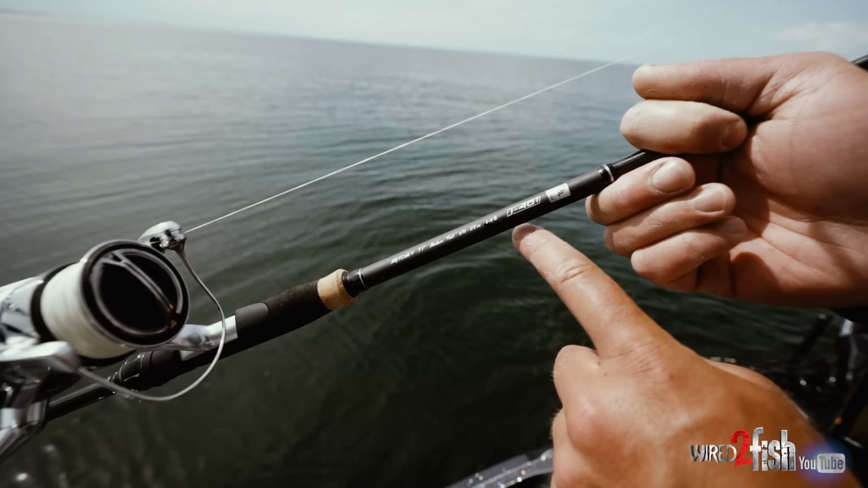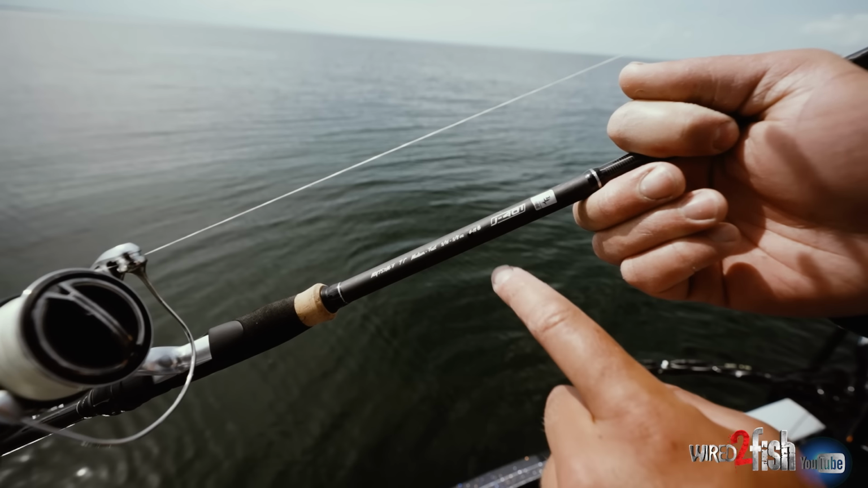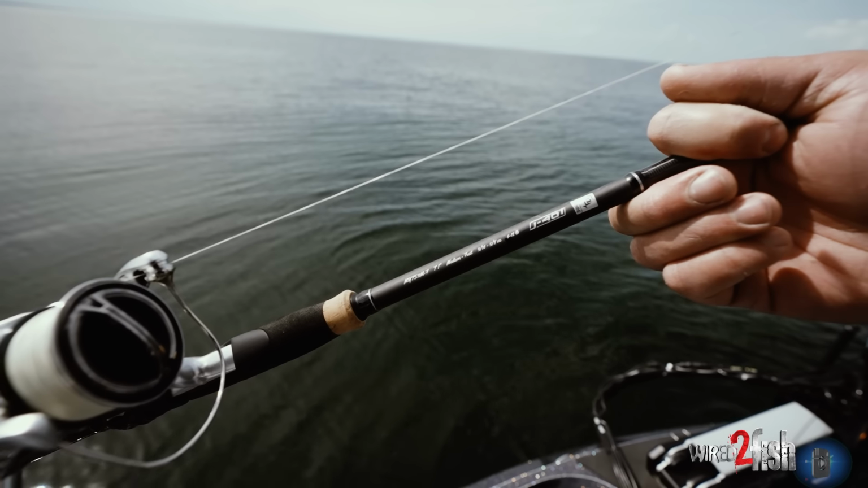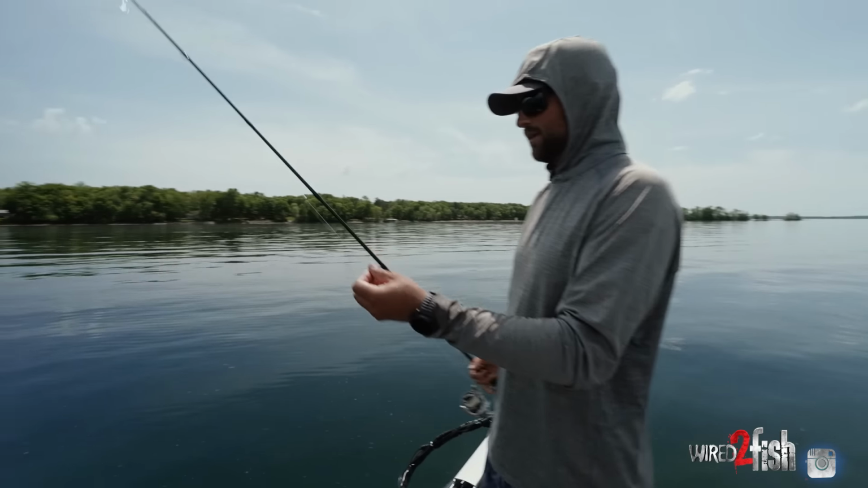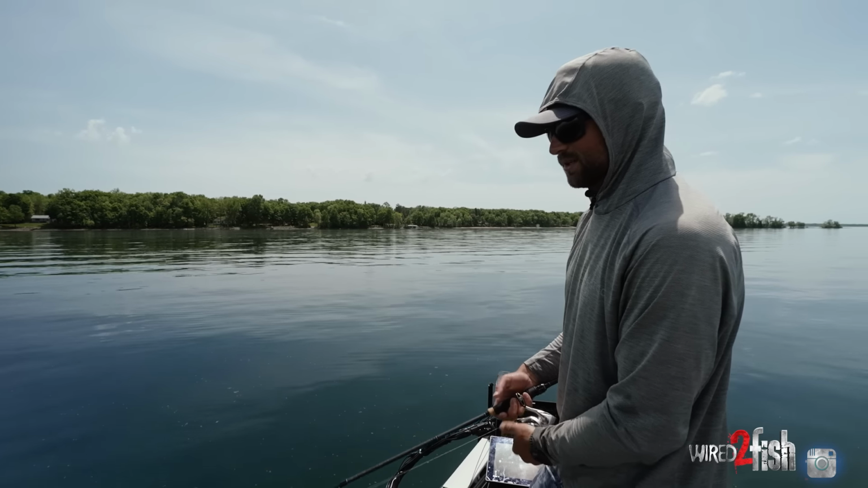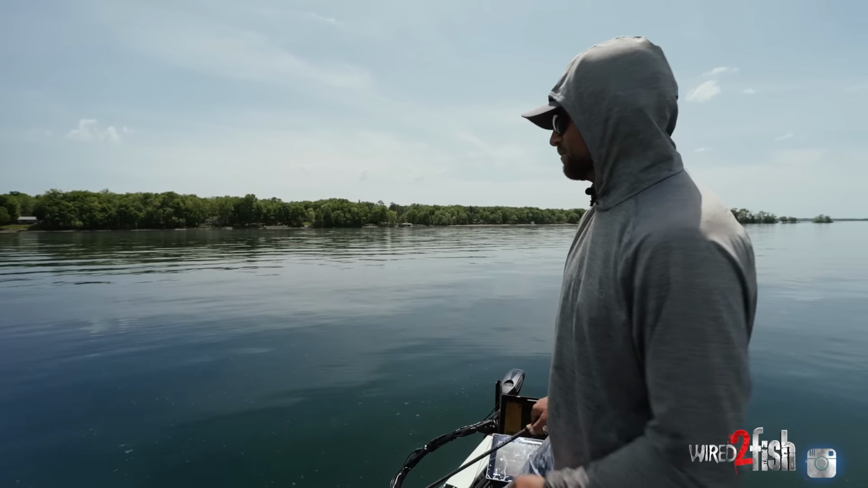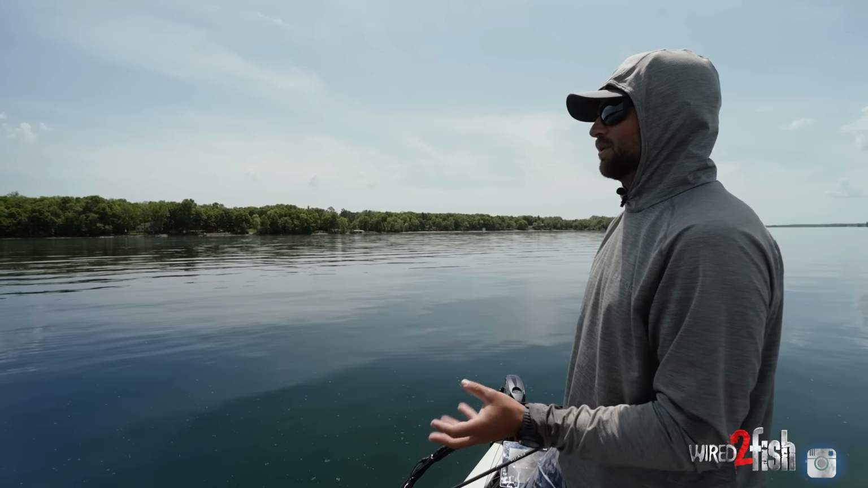Again, super versatile rod. You can throw little minnows like this on light heads. I could throw a big 1/4 ounce head with a big 6-inch minnow, everywhere in between. And same thing, 8-pound braid, 12-pound fluorocarbon leader. That's really what I run, I would say 90% of the time on spinning rod setups. It's such a tough combo to beat.